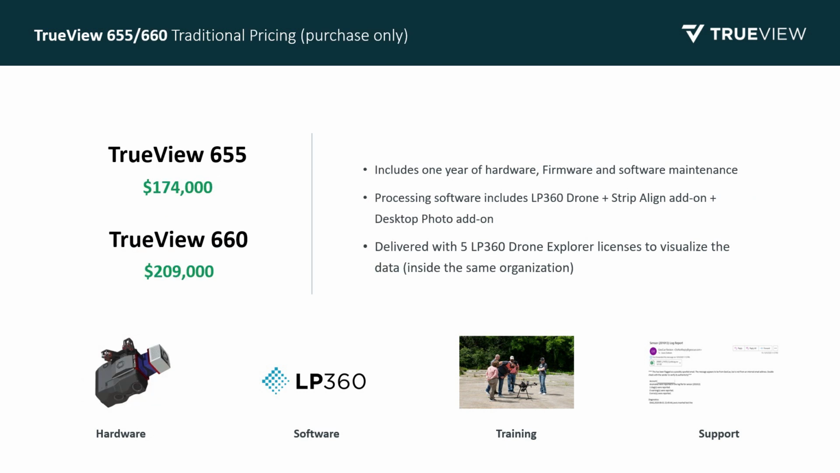And then, of course, our latest and greatest, the TrueView 655, 660. I'll talk a little bit about the difference there. Our 655, which is priced at $174,000, is integrated with the Applanix APX-15 IMU, whereas the TrueView 660 is integrated with the APX-20 IMU. So the TrueView 660 is priced quite a bit higher than the 655 at $209,000. Again, with the 655, 660, an upgrade from our previous model by adding that third nadir camera. So we're really excited about that.